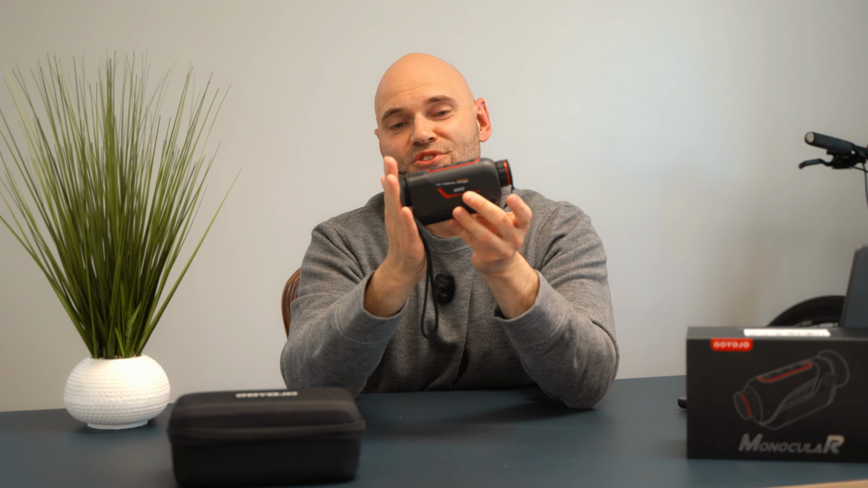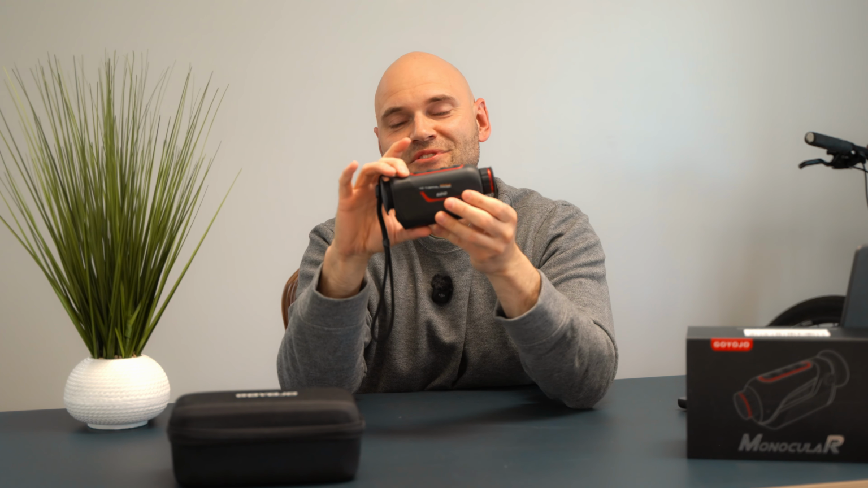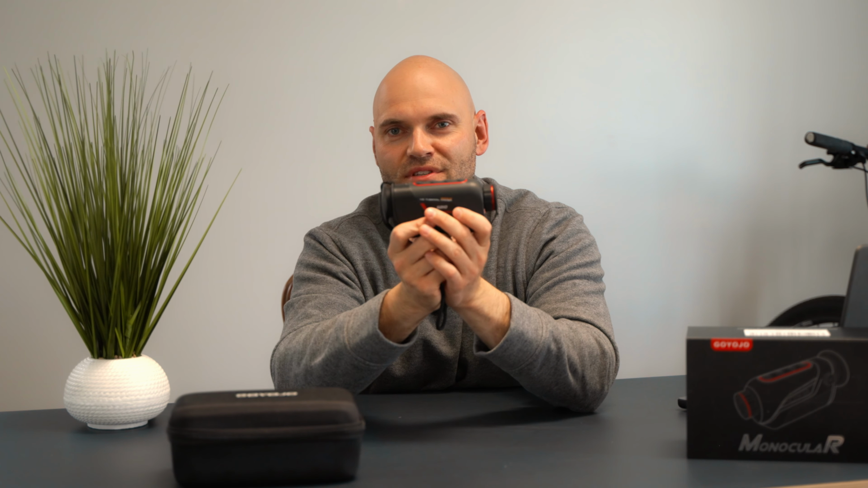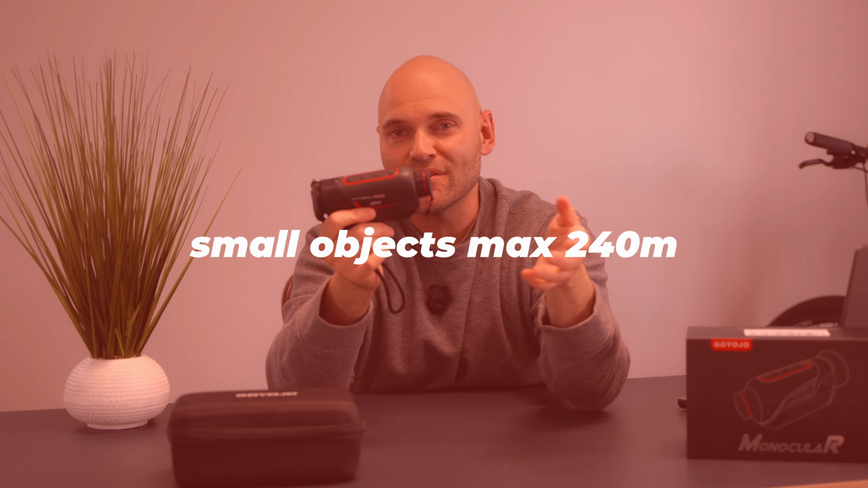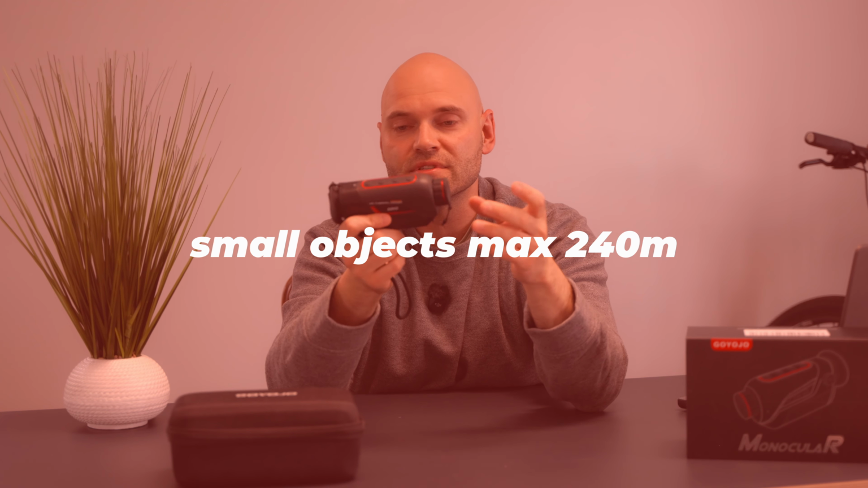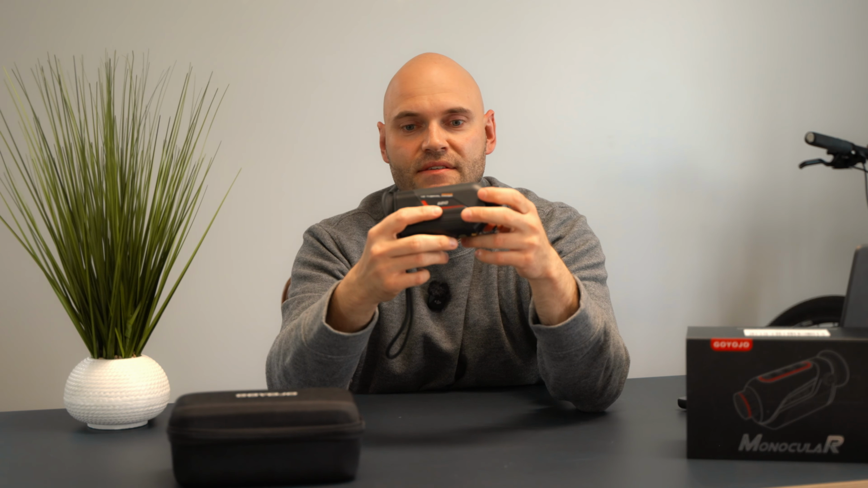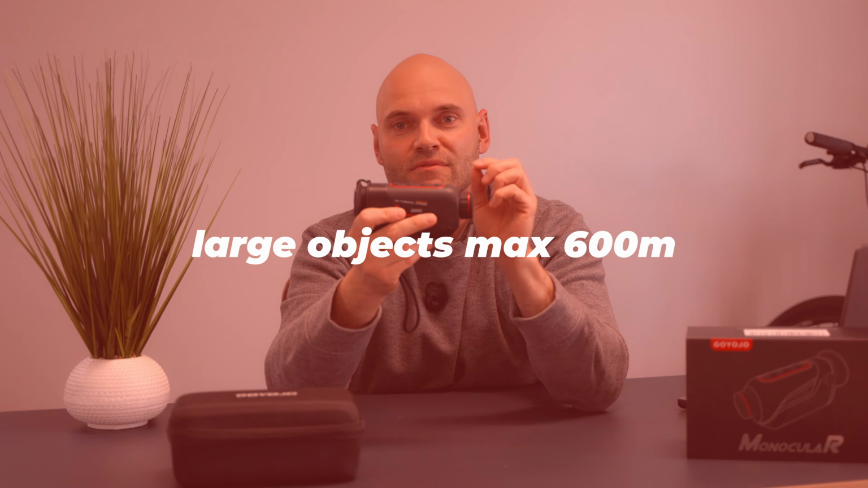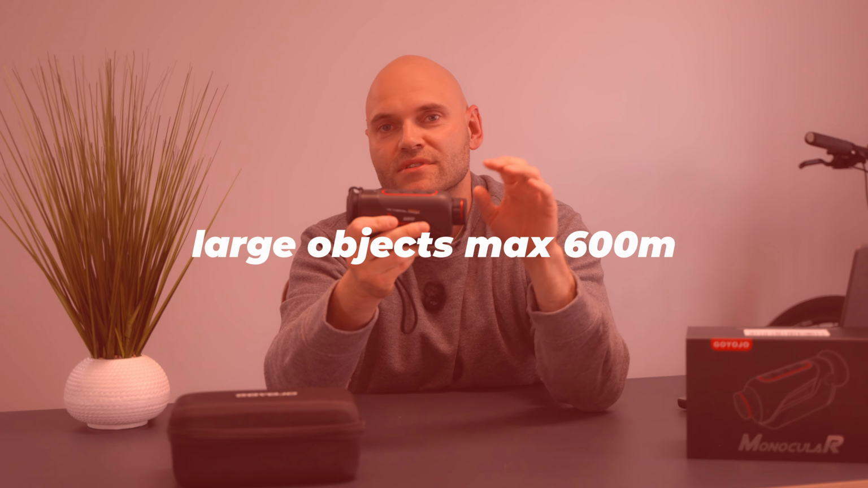How far can this reach? Well, Goyoyo said that if something is my size, human size, or I don't know, a deer, this is gonna be able to reach those kinds of sizes of humans or animals at around 230-40 meters, up to that range. So quite nice. And with larger objects, I don't know exactly what, but with larger objects, around 600, and even with the better models, 1000 meters.